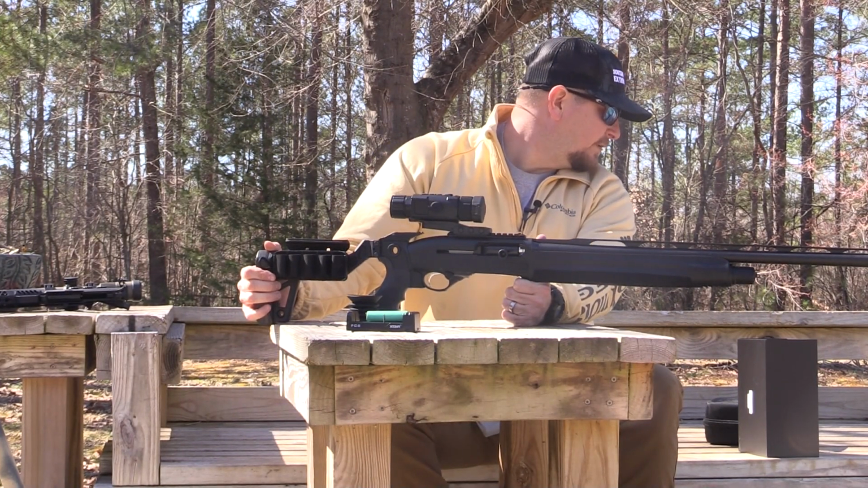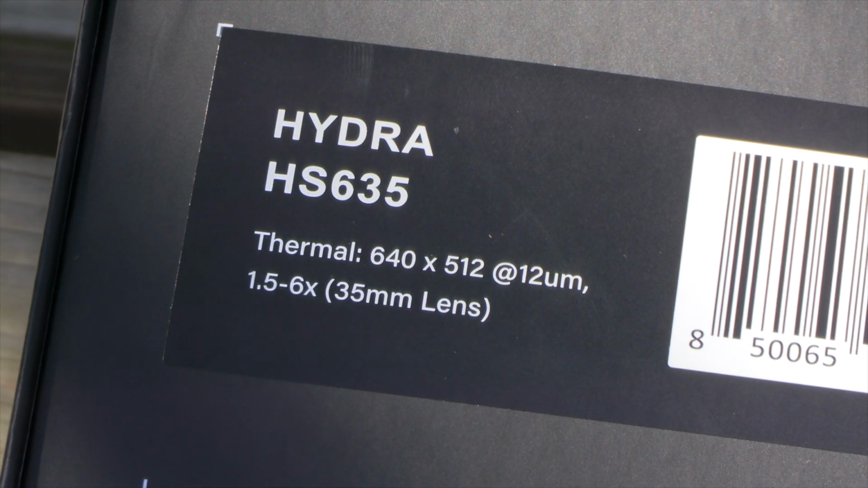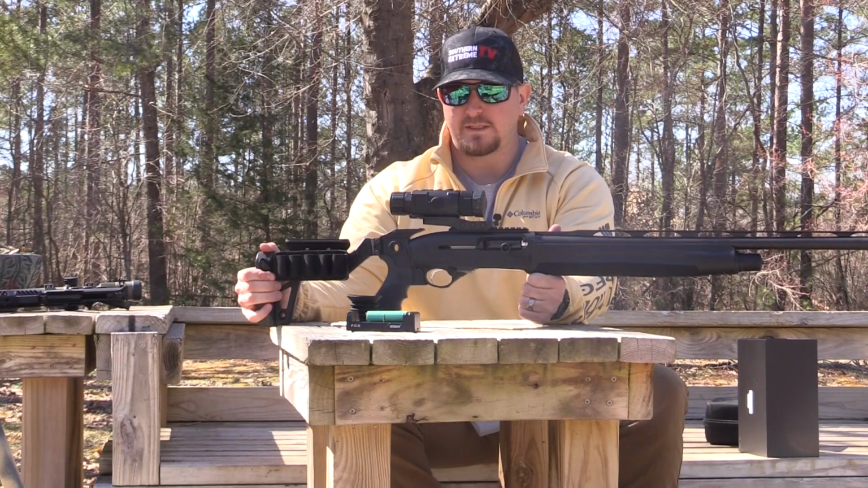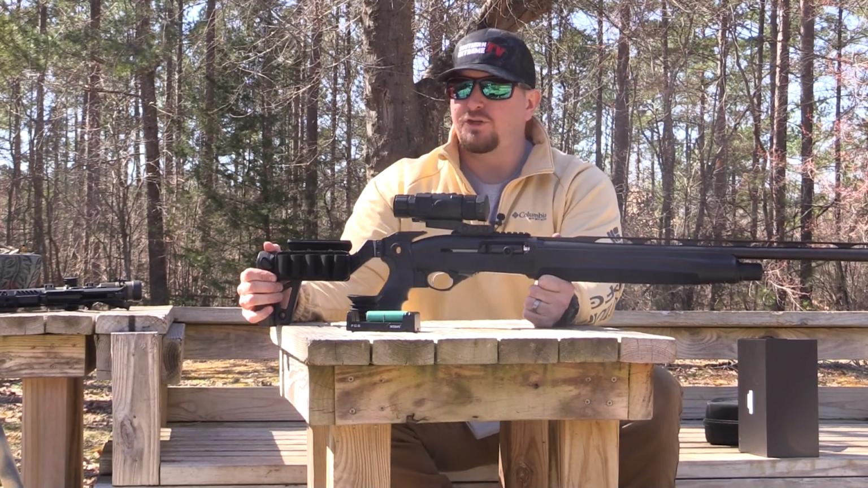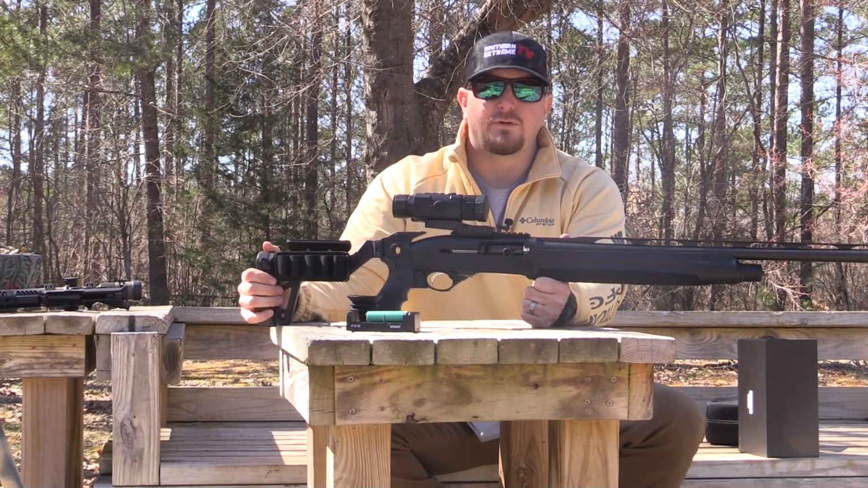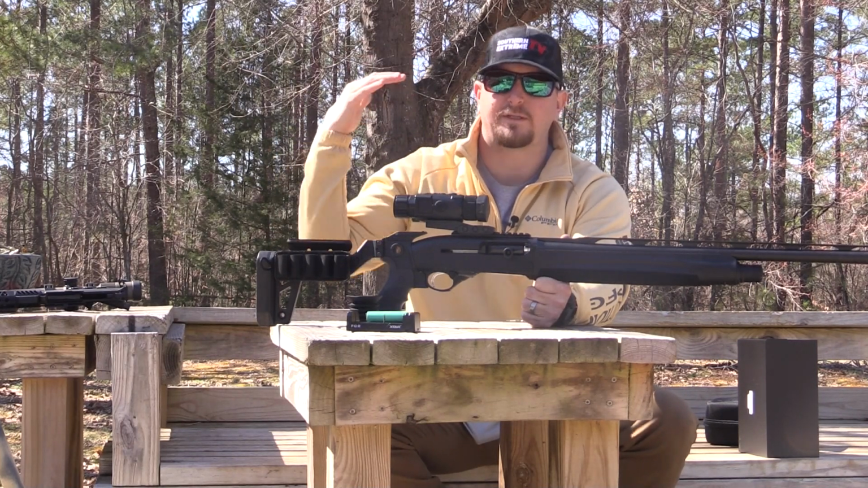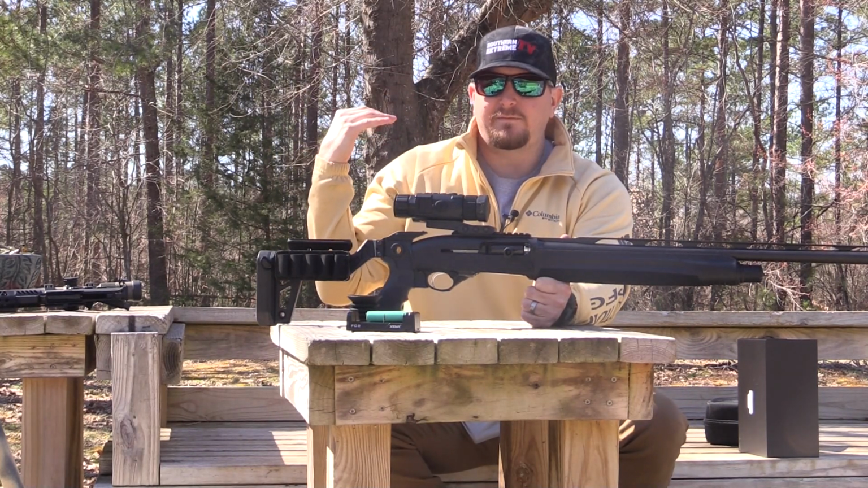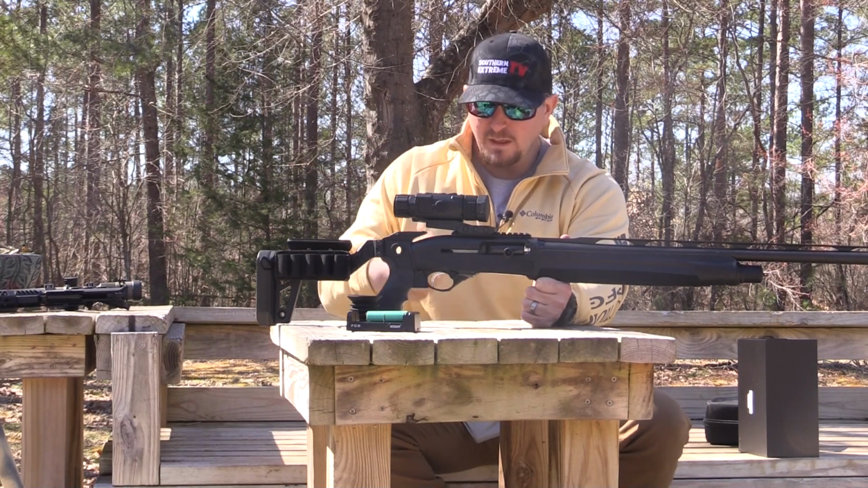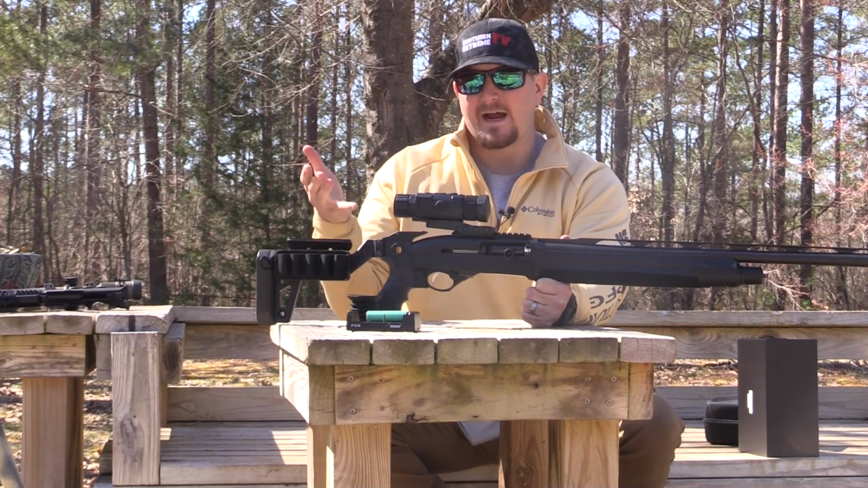It's got a 35 millimeter lens on it, and to me that is a good thing, because again, this scope is not designed to be shooting really and truly 500, 600, 700 yards like some of your, I'm going to say, top tier thermal optics on the market that have built-in LRFs, built-in ballistic compensators or calculators. This is not really what this scope is designed to do.